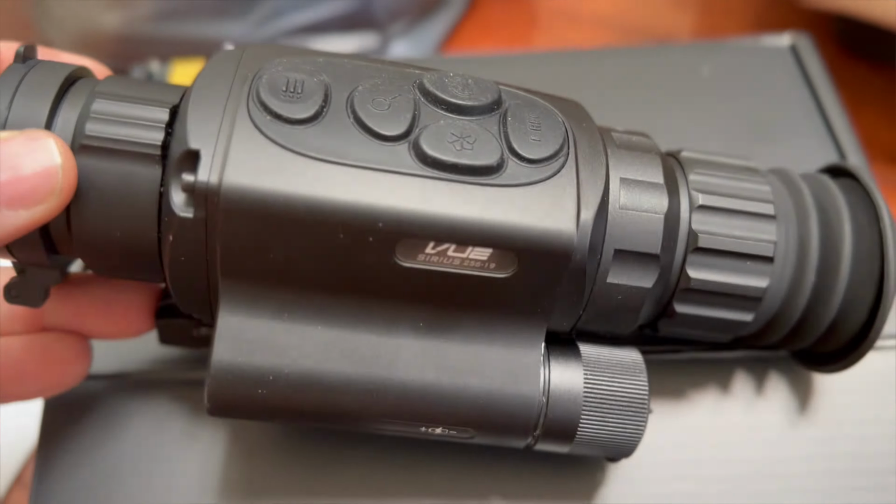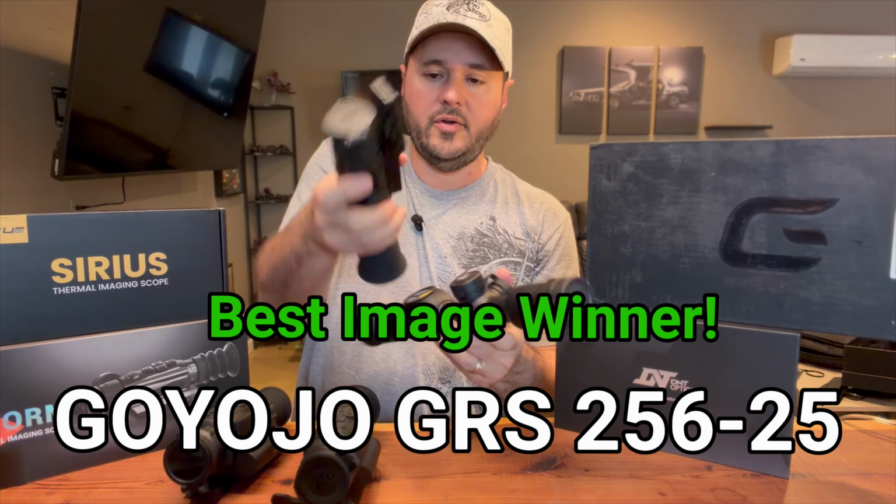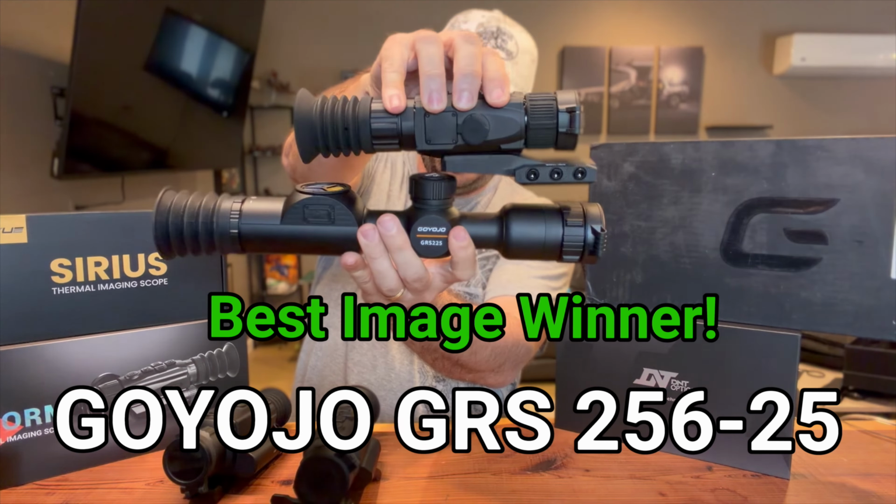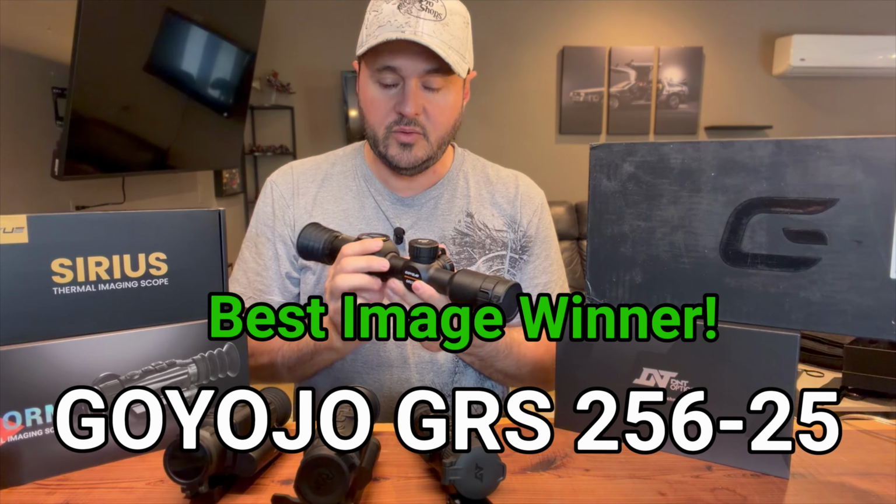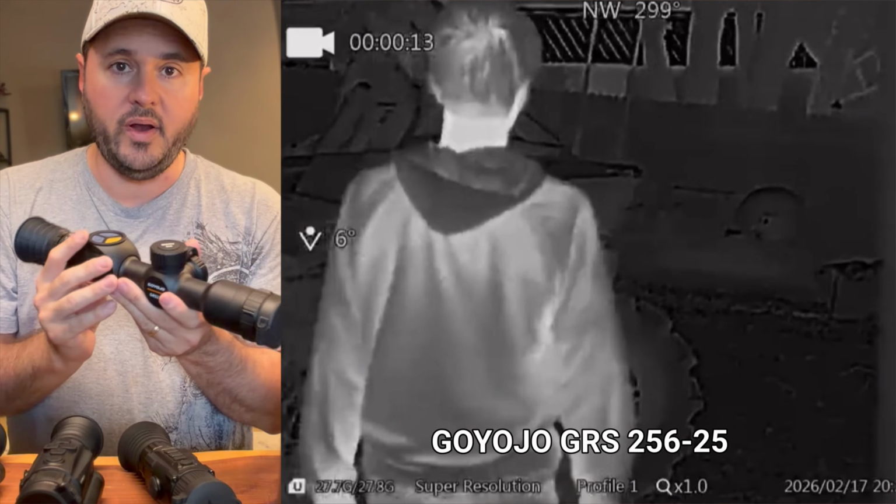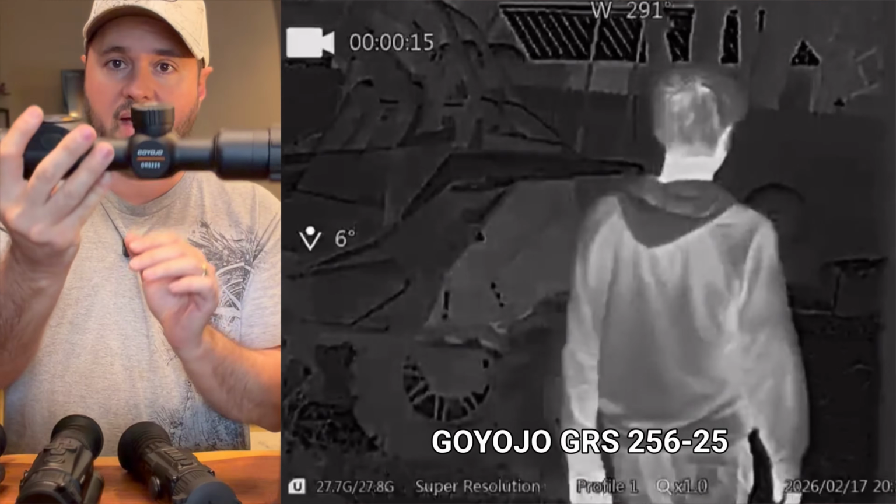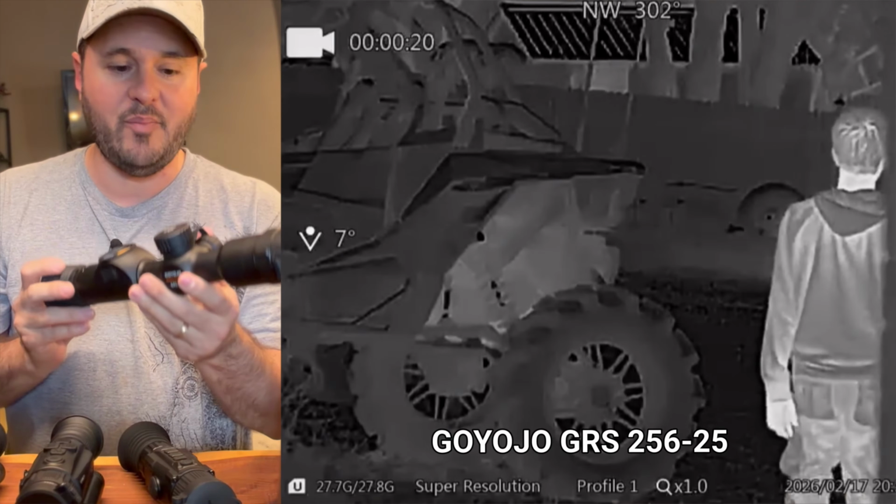So I'm going to start going over the features of these one by one, and then we'll start eliminating them. So the first one to eliminate, which is odd because this one had the best resolution of all of them, is the Goyojo in this big giant box. Obviously, it has to fit. It is much, much longer than all of the other scopes. The Goyojo had some cool features, but honestly, the resolution, we did a test. I put all 4 of these up. It won. Everyone in my family picked this one as the best for clarity. So it kind of hurt to say that this is not my pick.